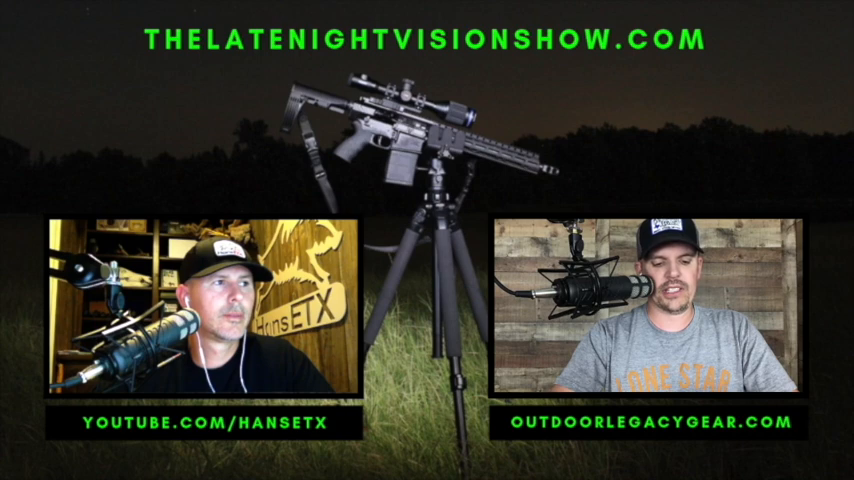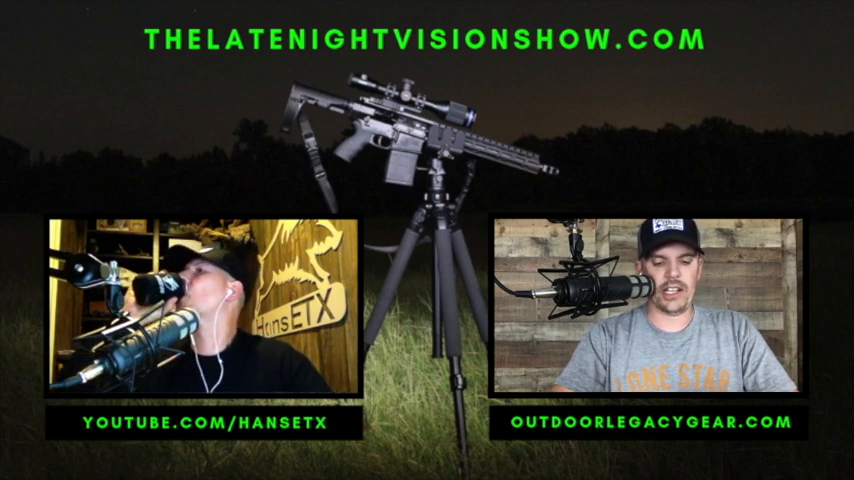It's got an LCOS display. It has got white hot, black hot, red hot, and a color highlight mode. It has 7 reticle options. 2 are dynamic, 5 are static. It's got 4 reticle color options: black, white, red, and green.